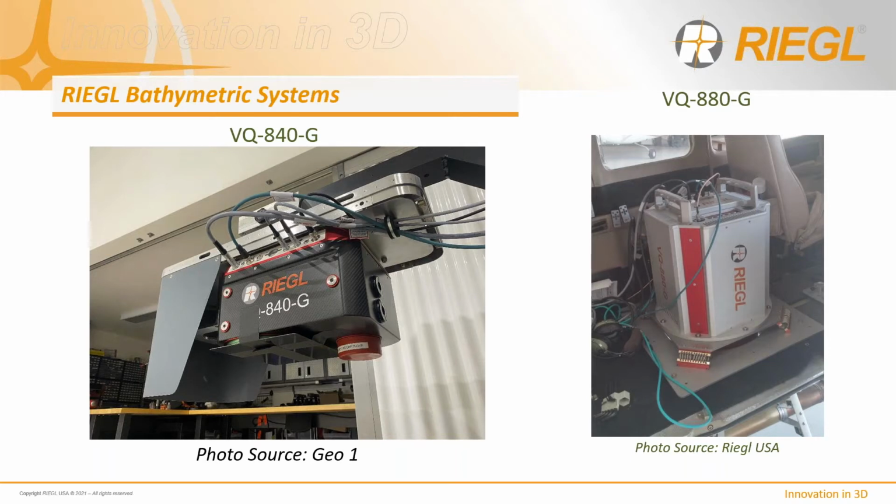As you can see, both systems are fairly easy and clean installations inside aircraft, and they are systems, like I mentioned. They hold both a sensor for the bathymetry part, the green laser channel. They have a camera or cameras, depending on your configuration of the 880G. And lastly, they have the integrated INS GPS system. So it's an all-in-one package.